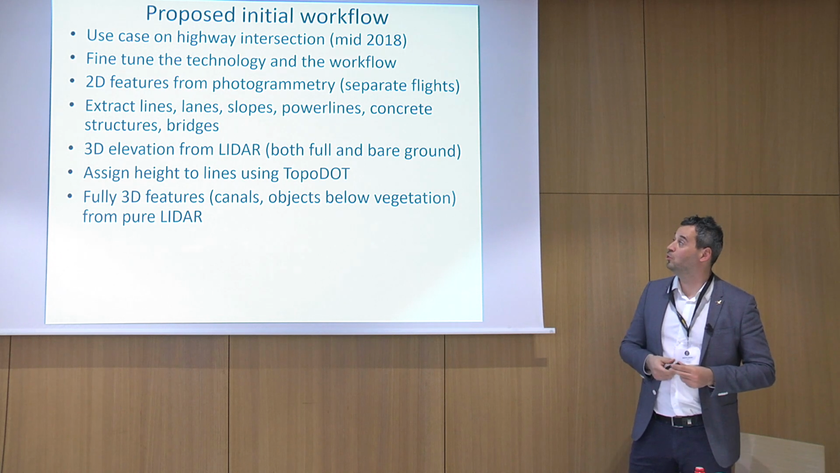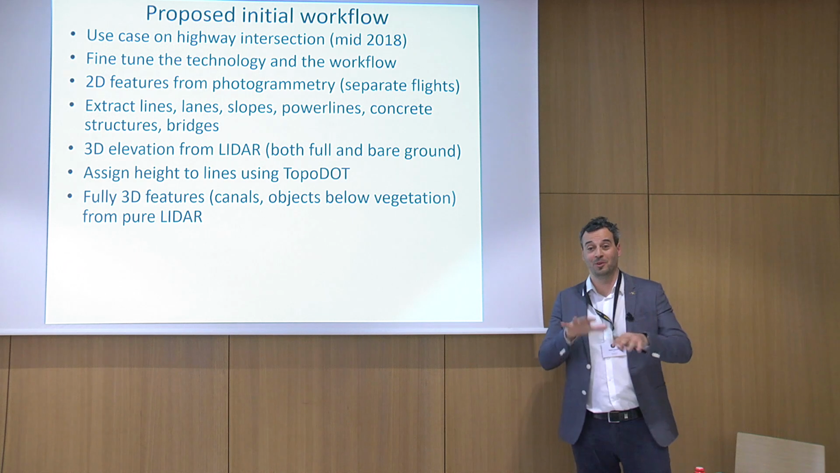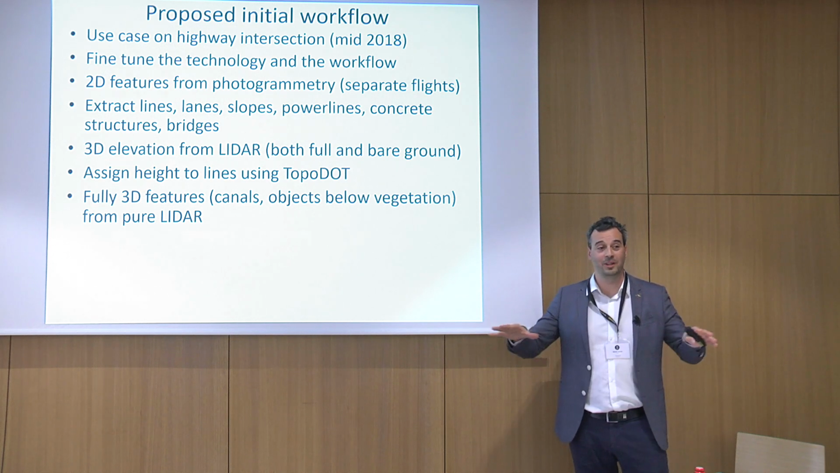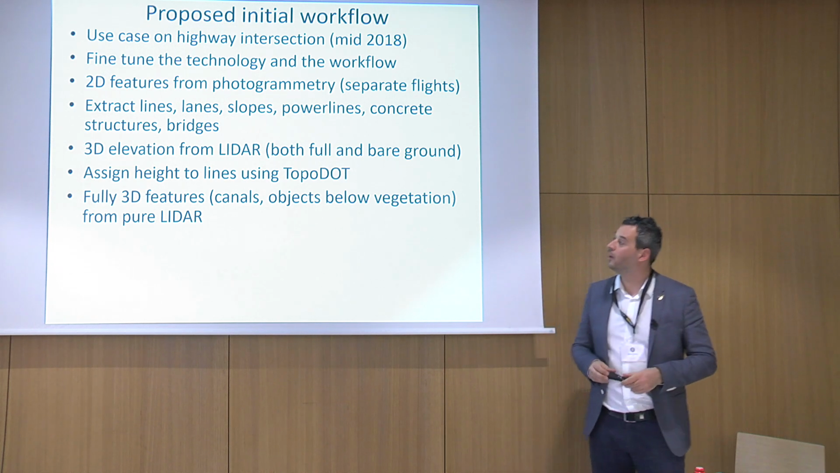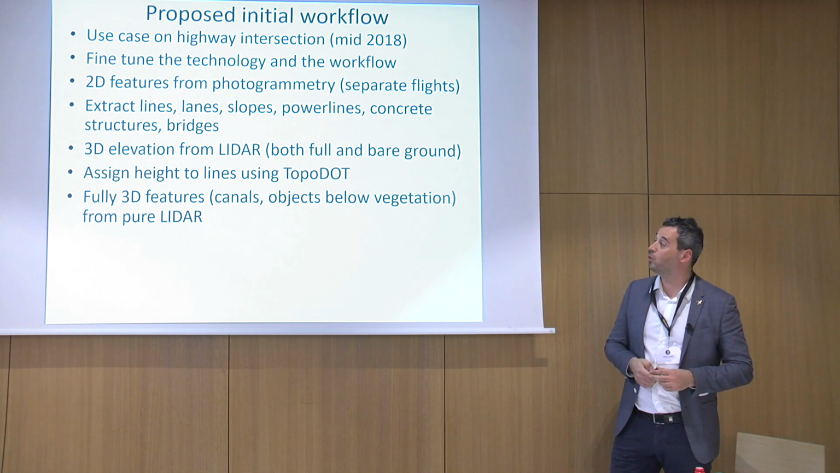And then we would do a LiDAR scan and give precise height to all the 2D features. That would be done in Topodot.